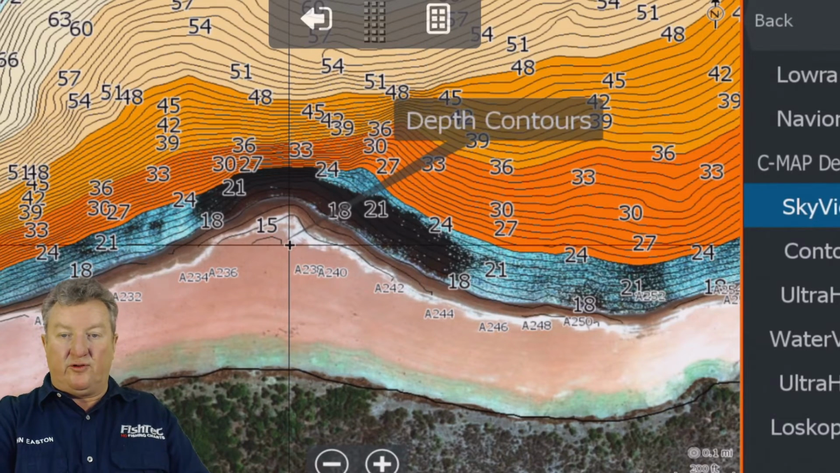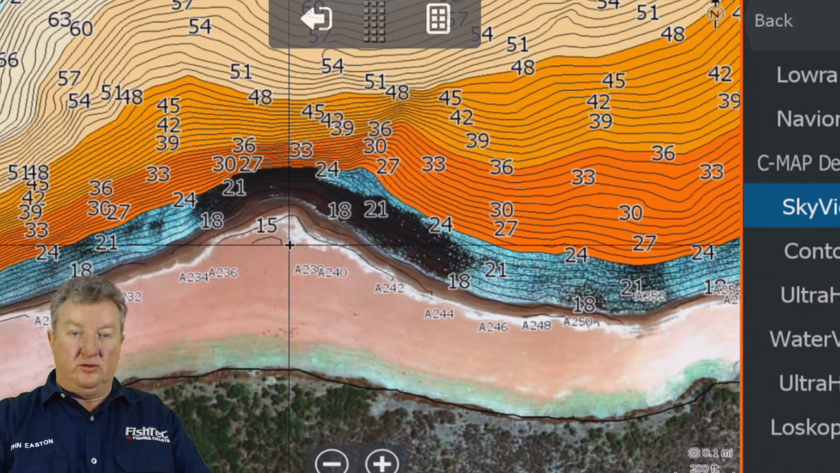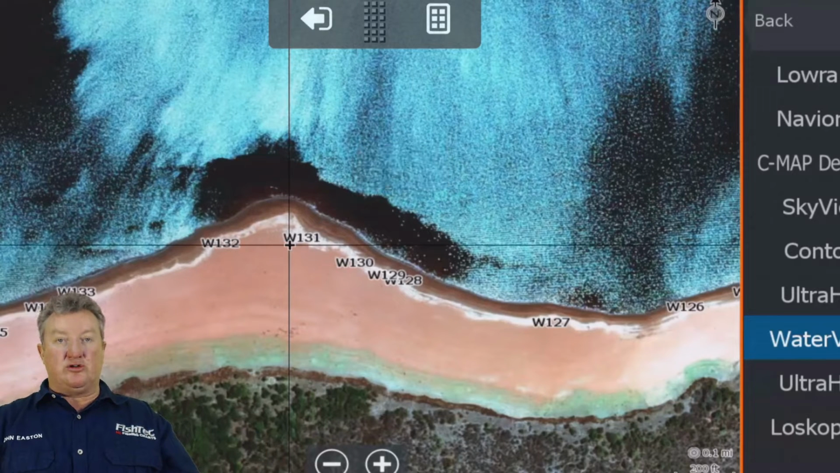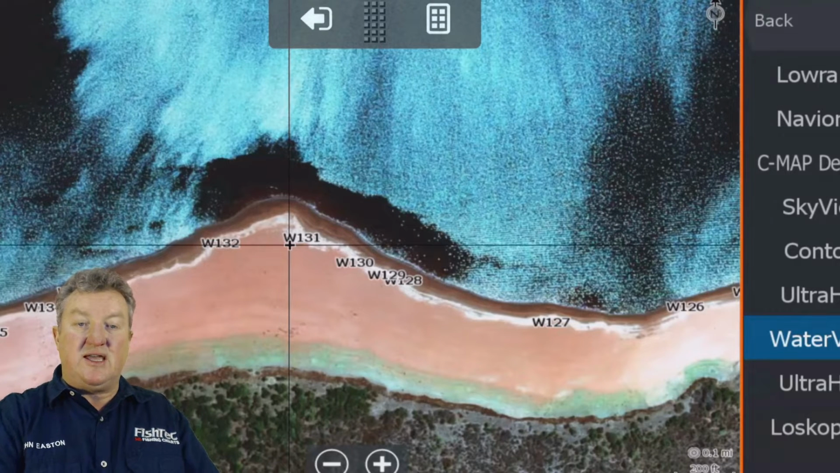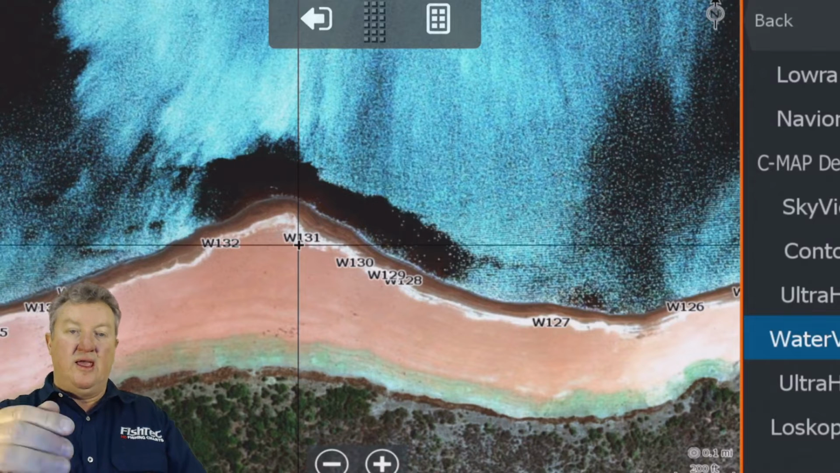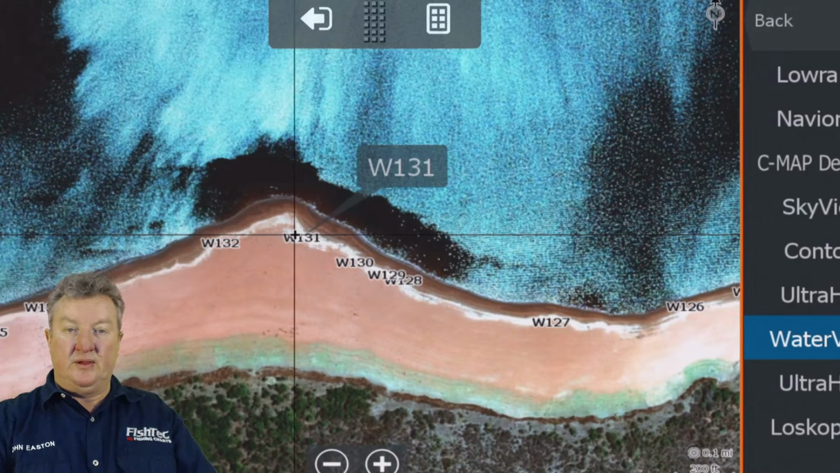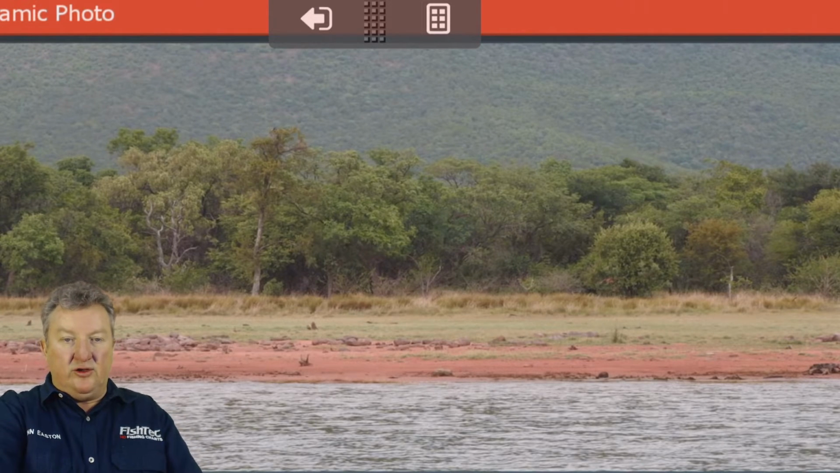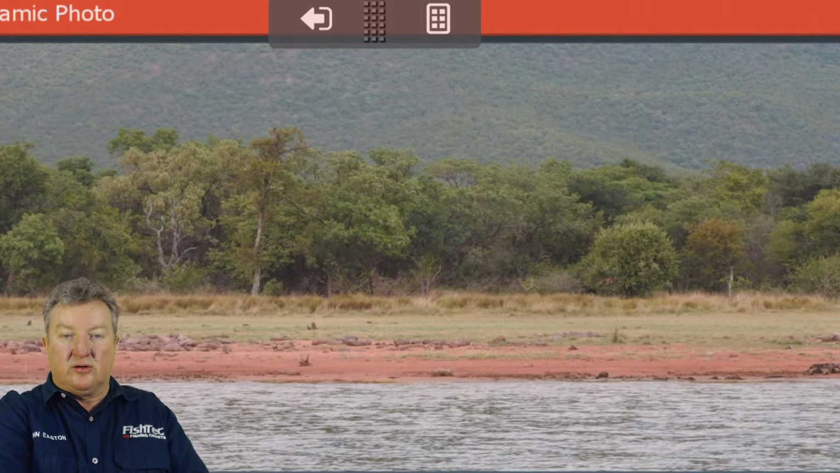Let's have a look what we've got from a water level view. So then you're going to go to water view. So we click on that. It's going to be the same satellite imagery from 2016 when the dam was very, very low, but this was the exact path that I took at the time when the dam was at 81%, and I took these photographs. So let's look at that. You see, now you've got a different perspective. Now you can see those stumps, you can see those little rocks there, which is quite interesting.